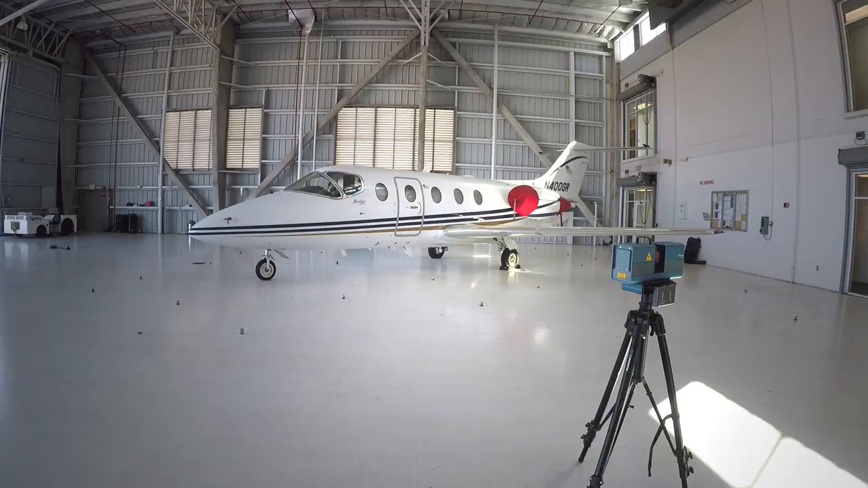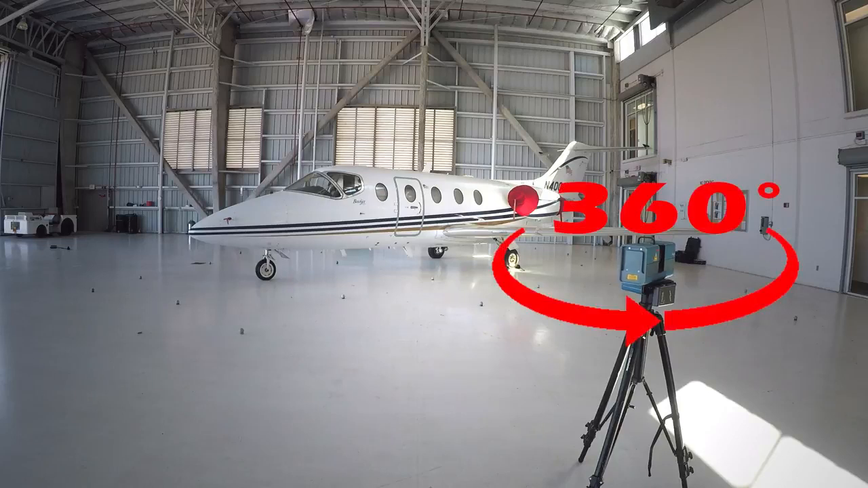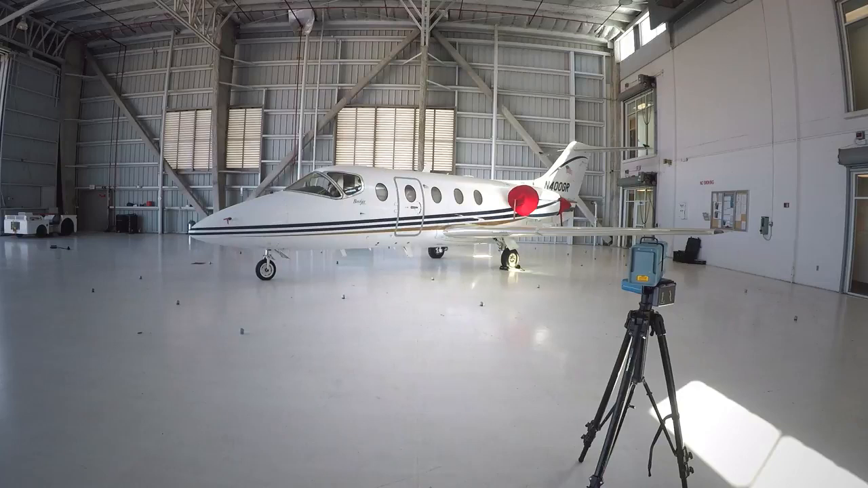Now, the Surphaser is what's called a hemispherical scanner. And basically what that means is the whole unit or the body rotates around 360 degrees. At the same time, you can see in the center there's a mirror, and that mirror is on a 45.